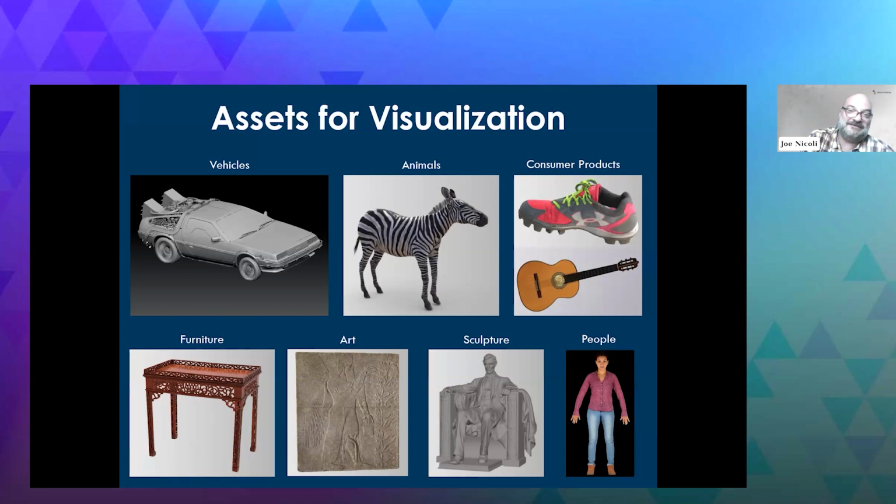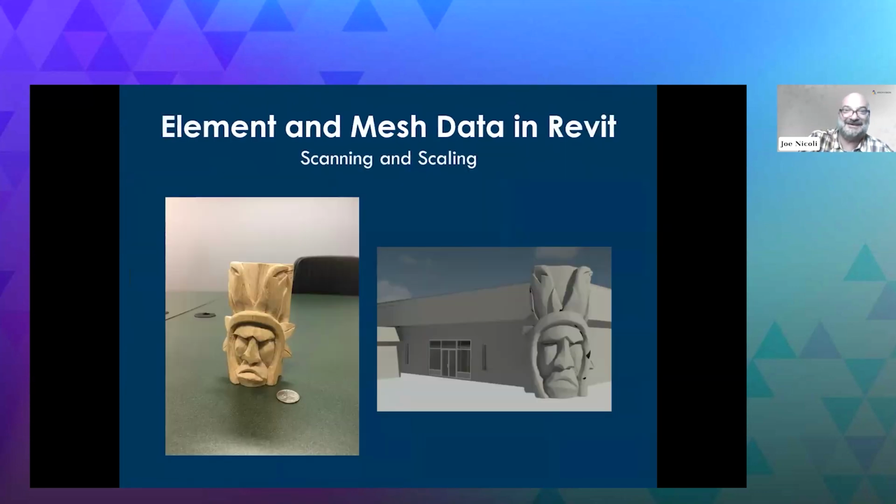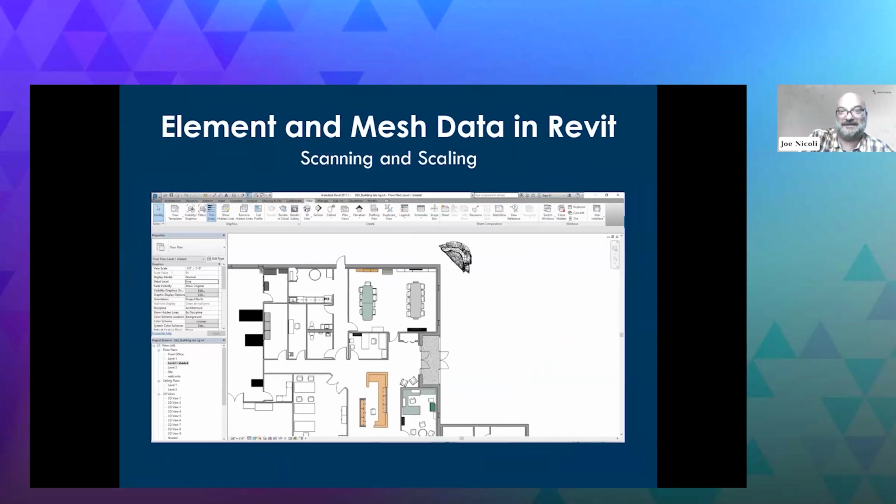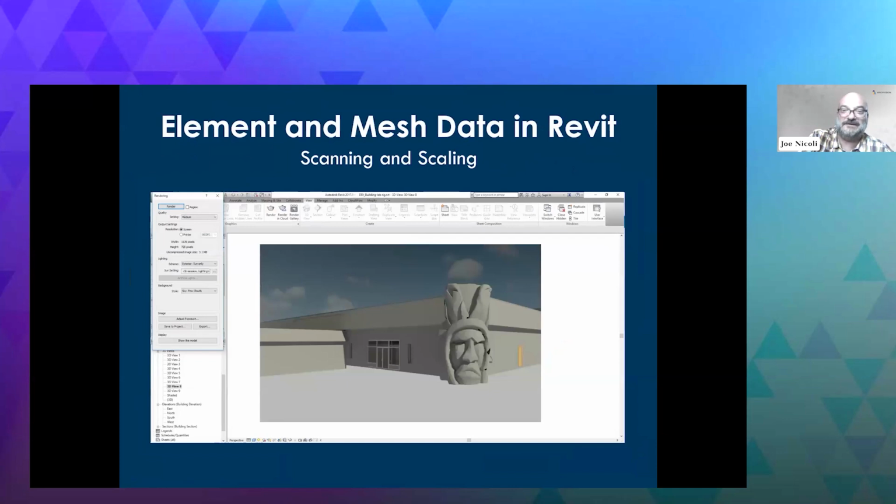That said, if you have a one-off statue that you need to incorporate into your design, if you have a building owner that wants to be incorporated into the rendering, all of these things are possible. I'll skip through this. That's just a maquette that we scanned and then put next to our office.